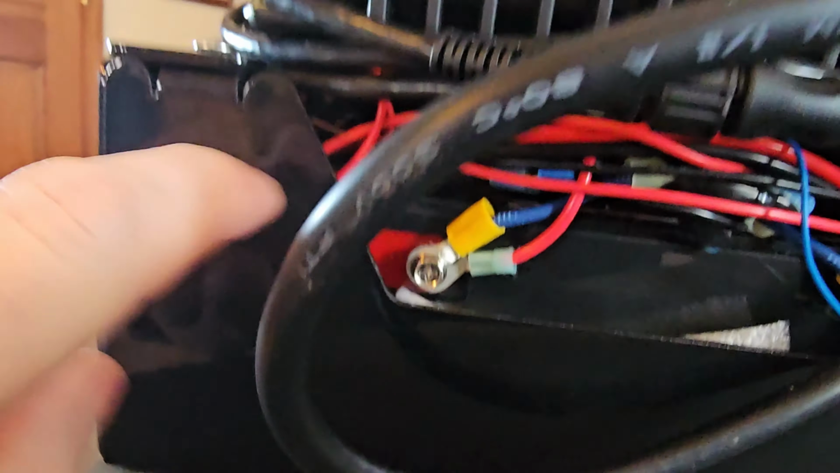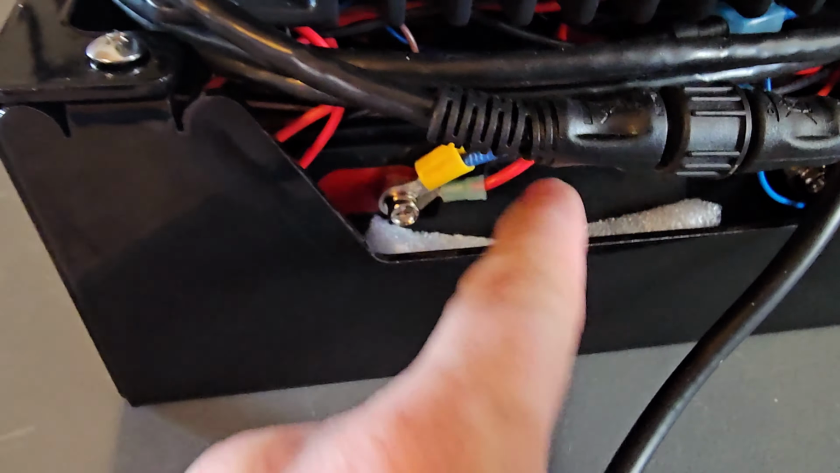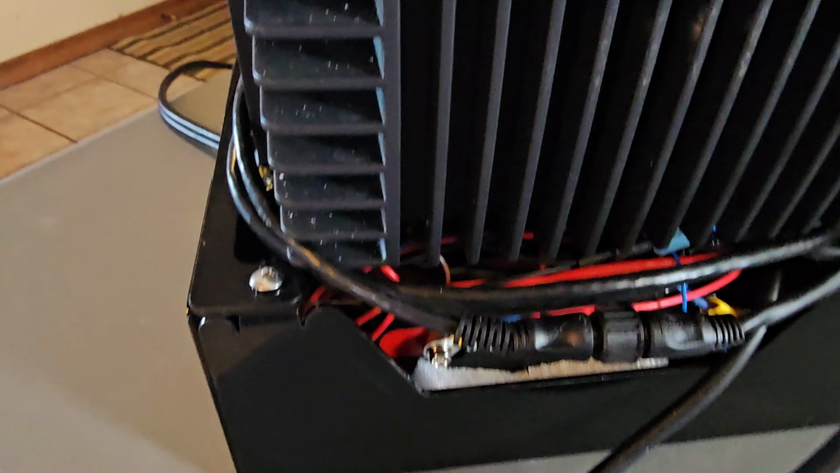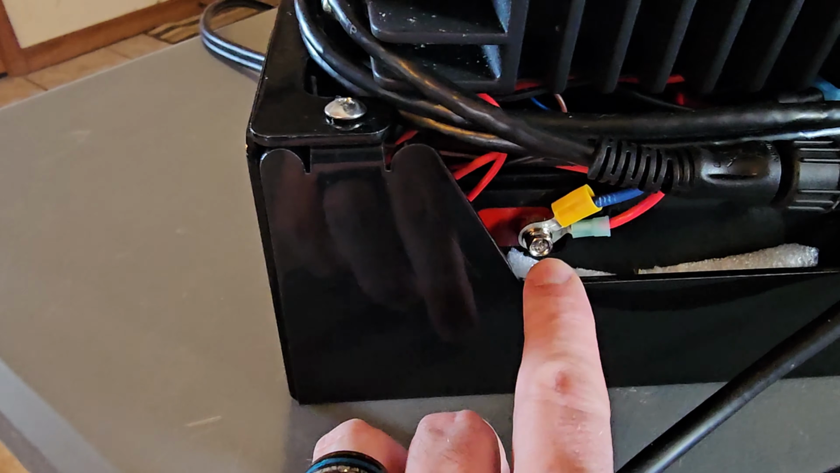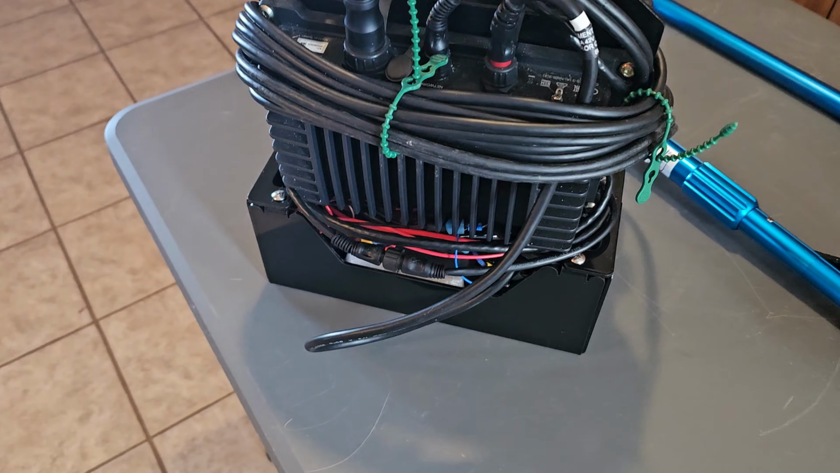Now, if you notice, this is metal, it's aluminum. I took foam and put it between the battery and the wall here so the battery doesn't move around, and there's foam over here. The battery's not moving at all, but that's going to keep this positive post from hitting this aluminum. So I did that as a precaution.